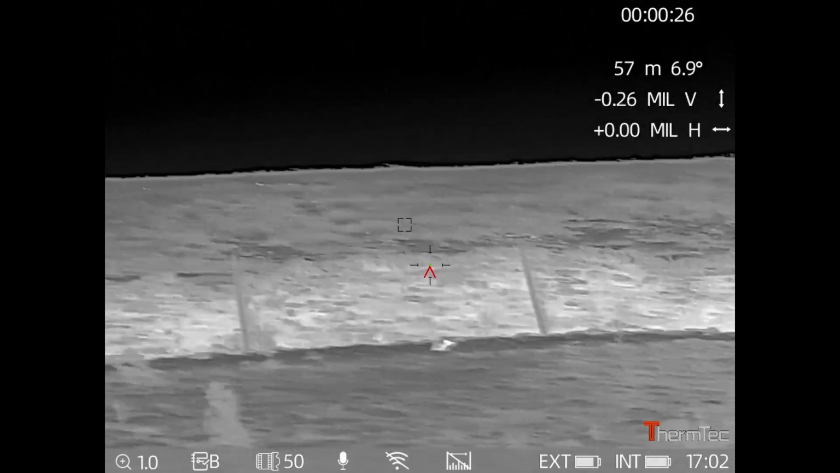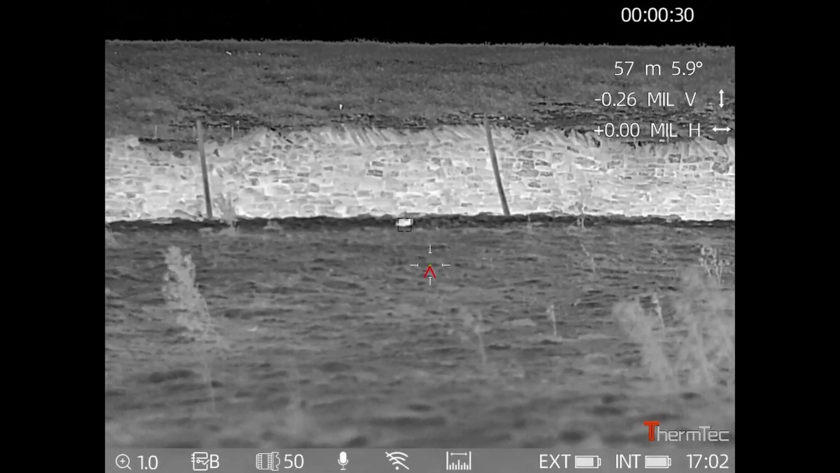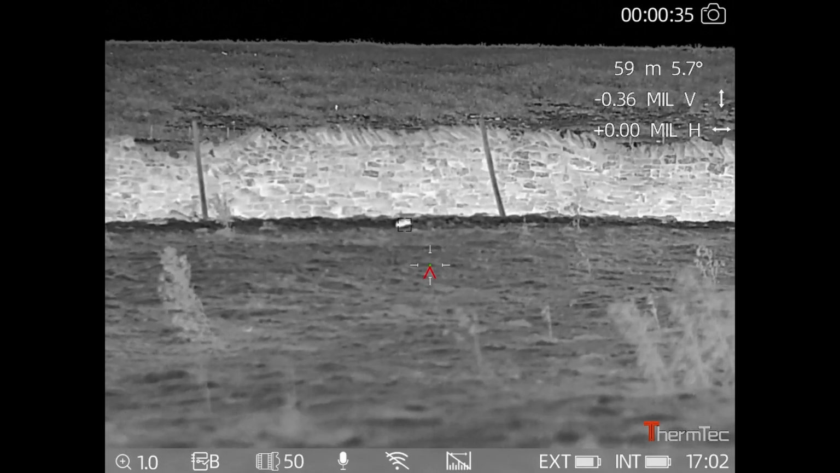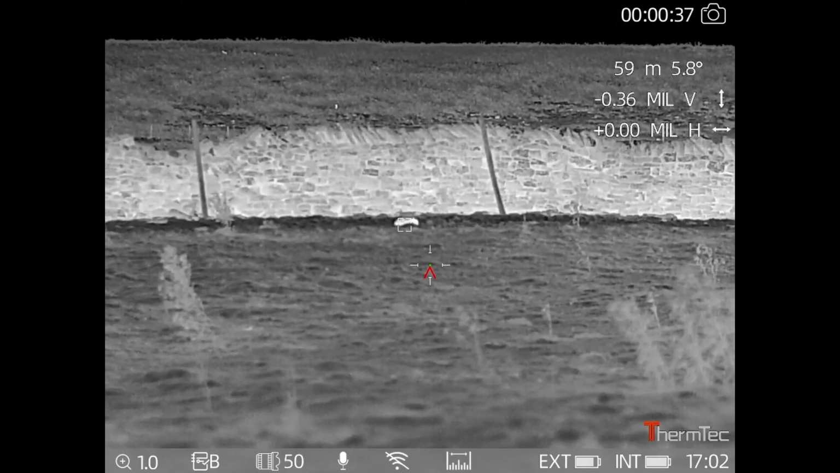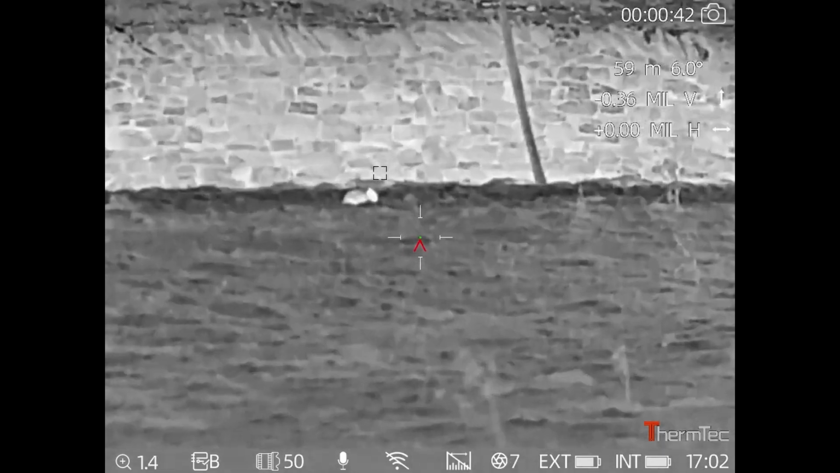This one's just making its way along the fell wall. If you look into the background there, you can see the scope still picking up the rabbits right at the back of the fell, and they're in between all the heather as well.